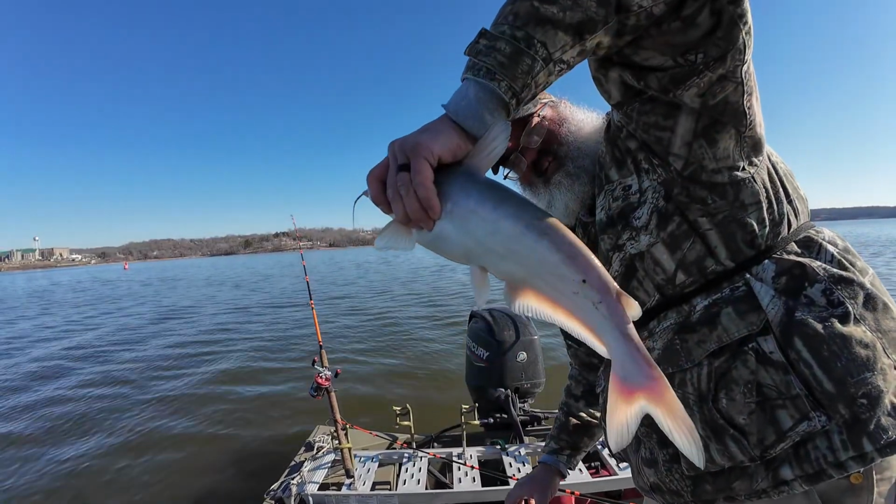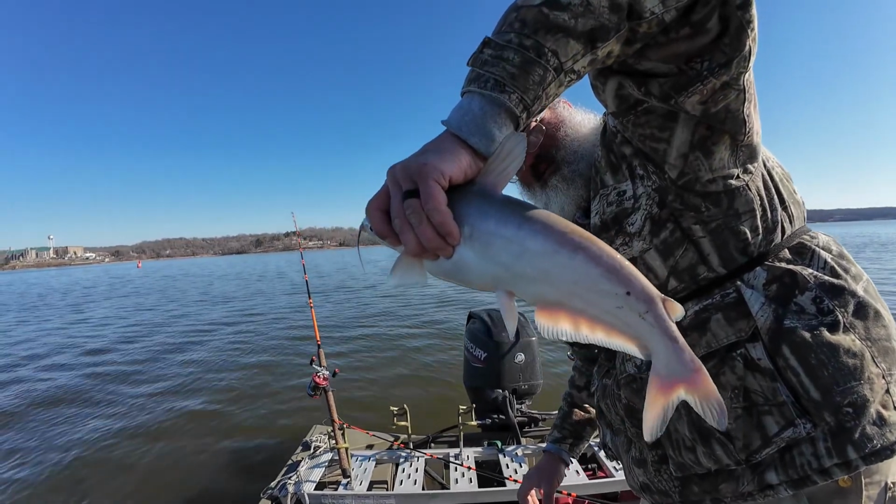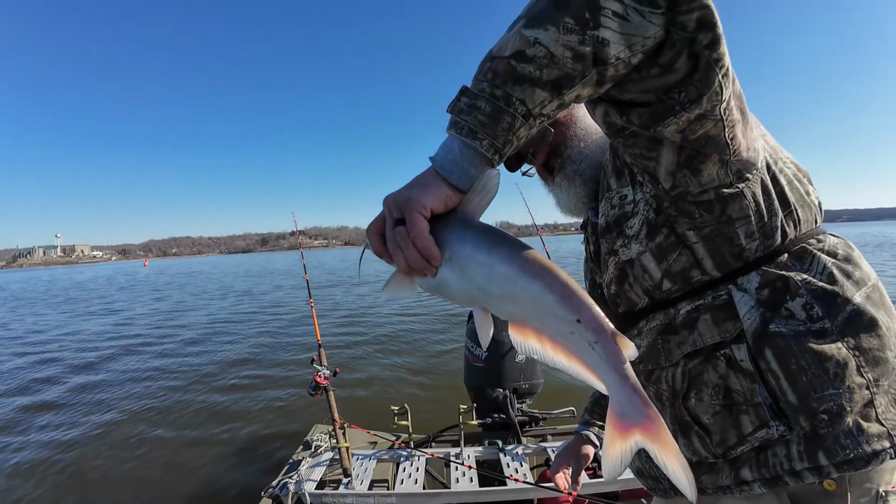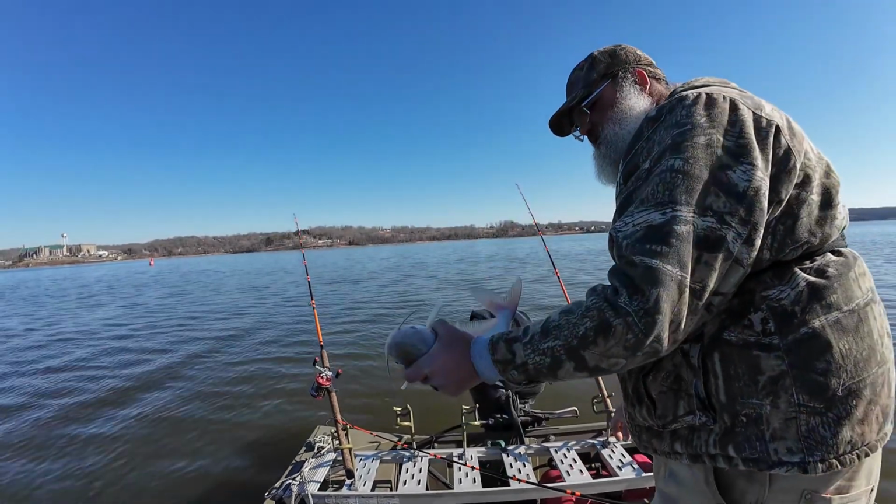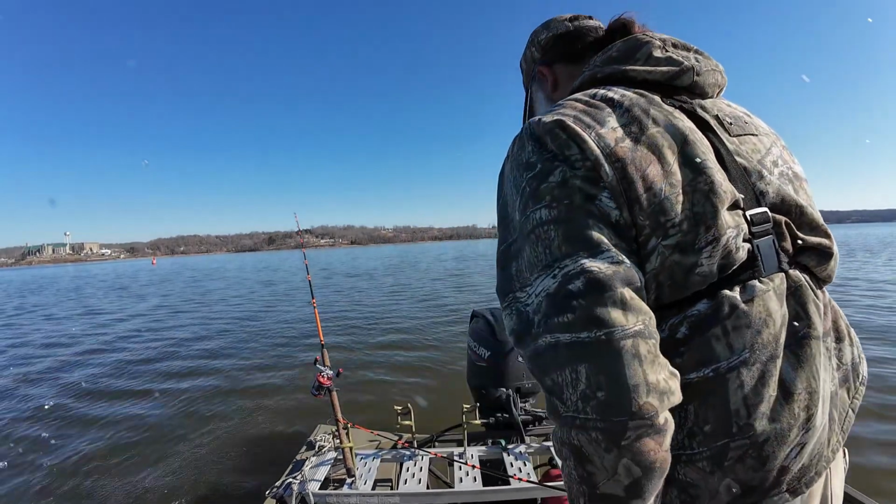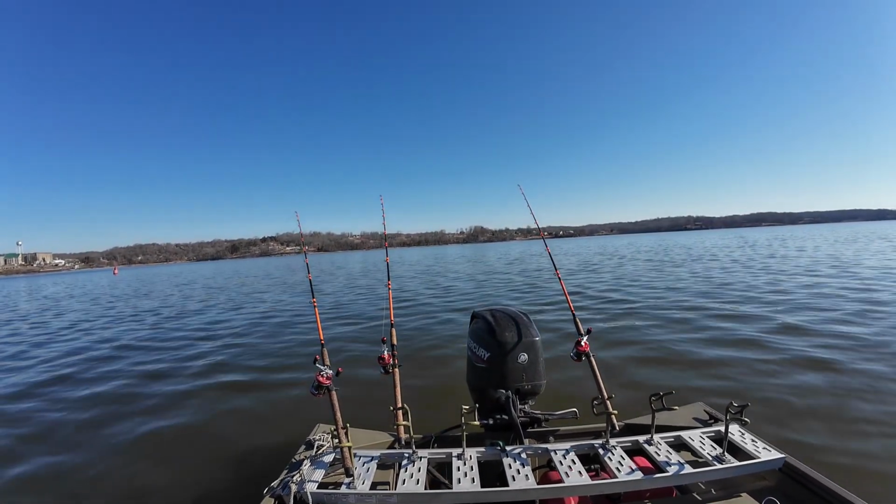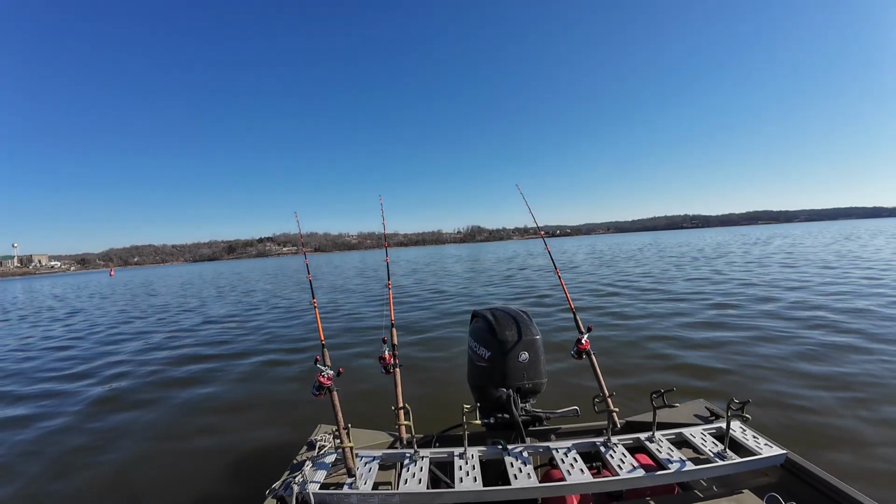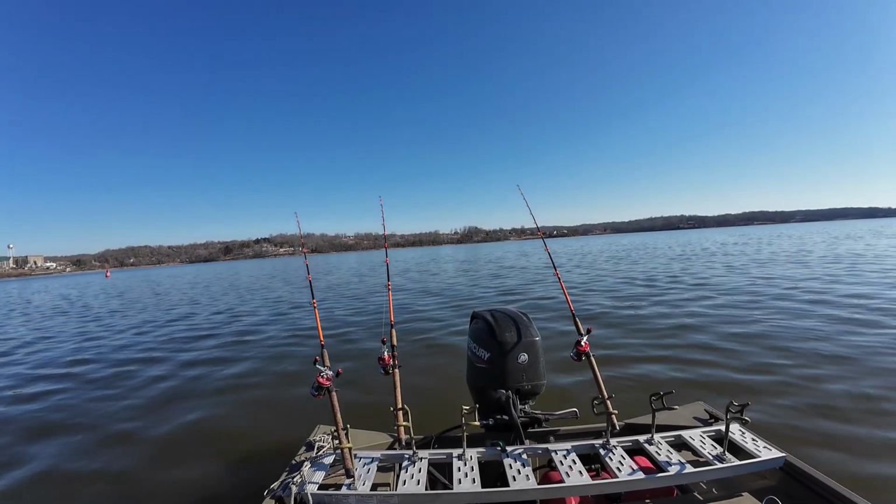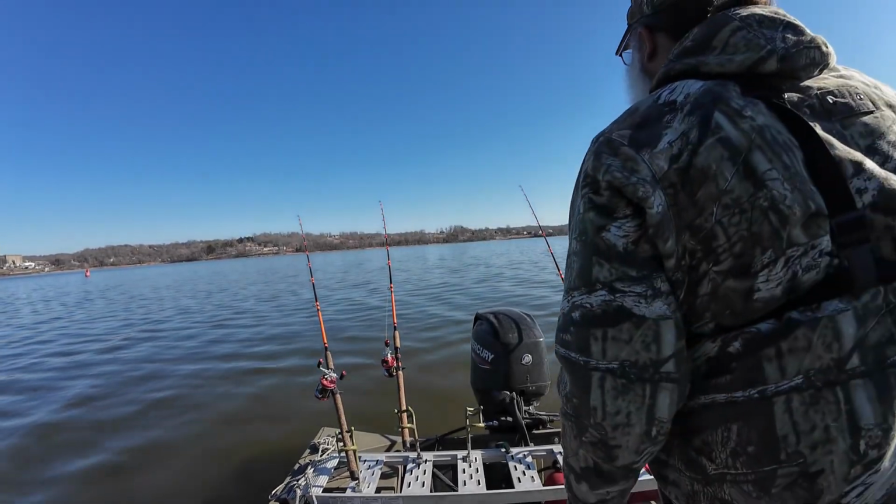Be perfect eating size if we had a bucket to put them in. He was just swimming around down there and got him a shad and screwed up. Back to fishing. Right hand pole. I'm gonna reel on him.